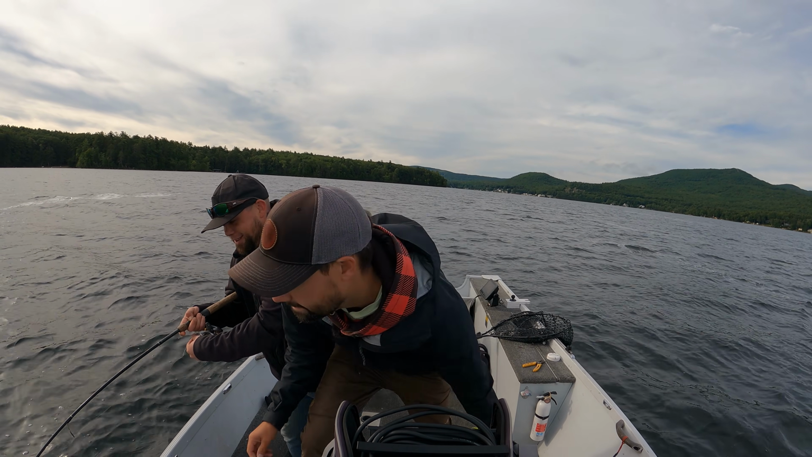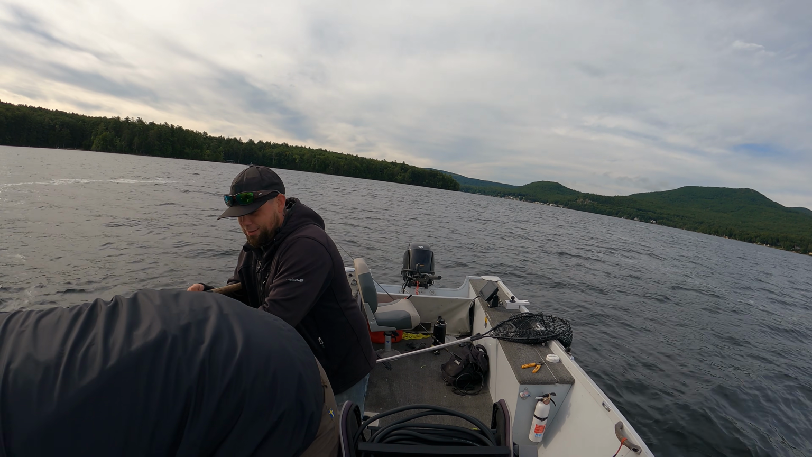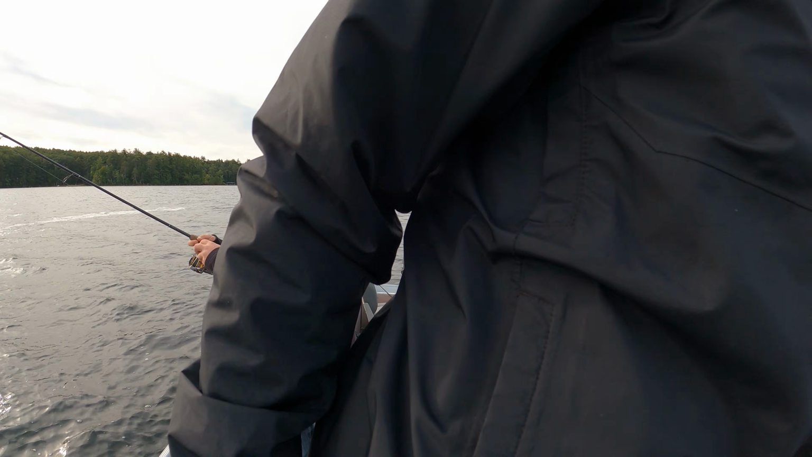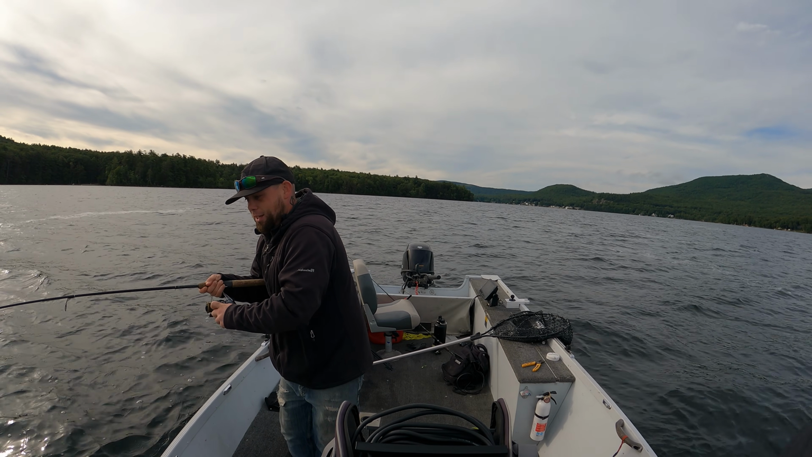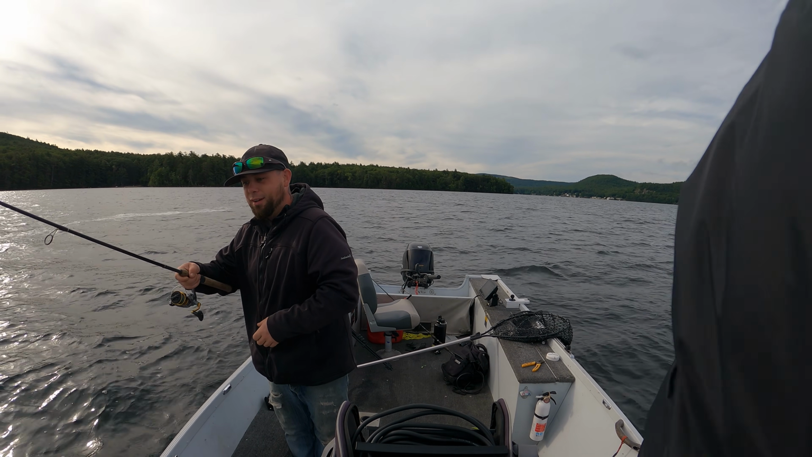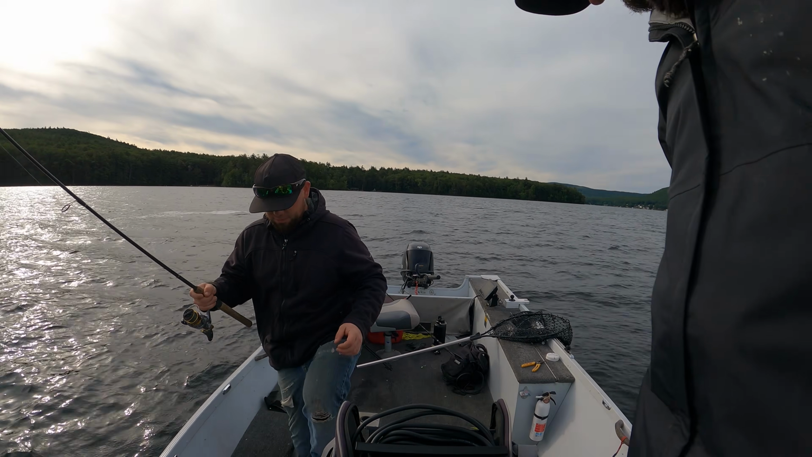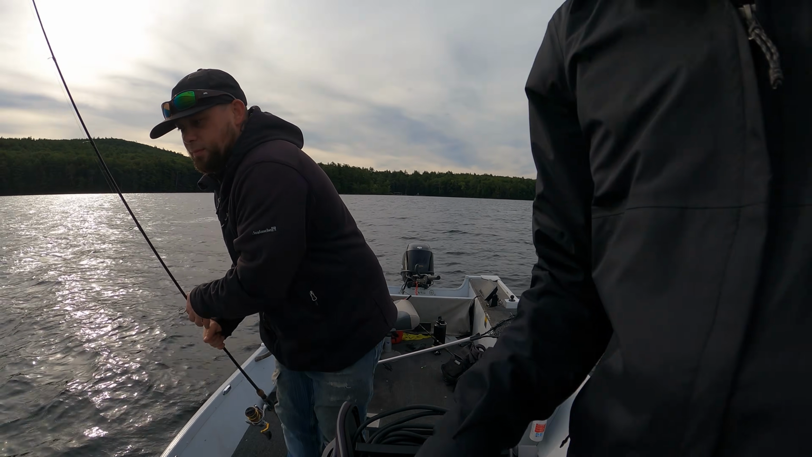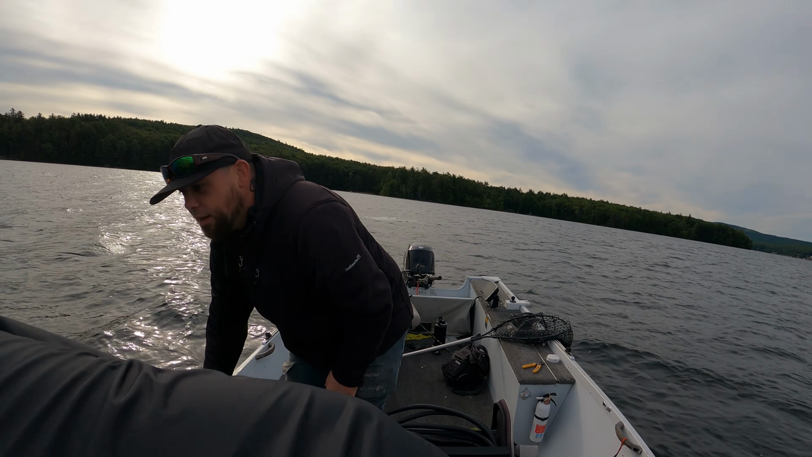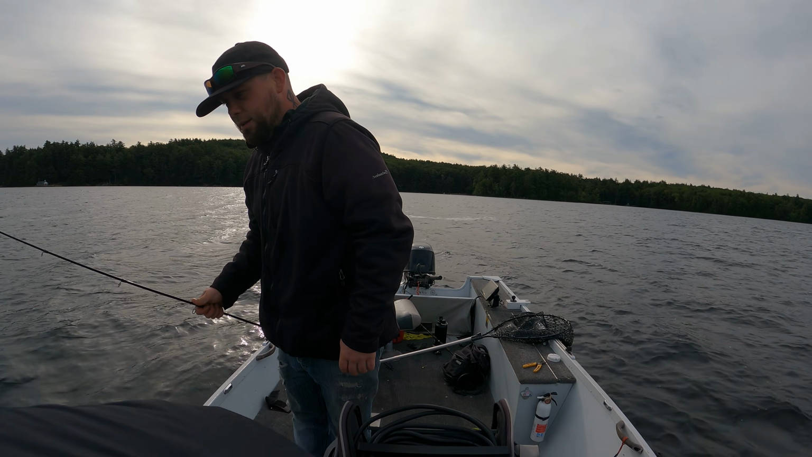Holy cow! You in the trolling motor, bro? Am I? It looked like a fish. No, yeah, don't do anything. No, I am. Oh, shit. I thought that was like a big fish or something. No good. No bueno. I don't know what happened. That's definitely not a fish on there. Just stay still.